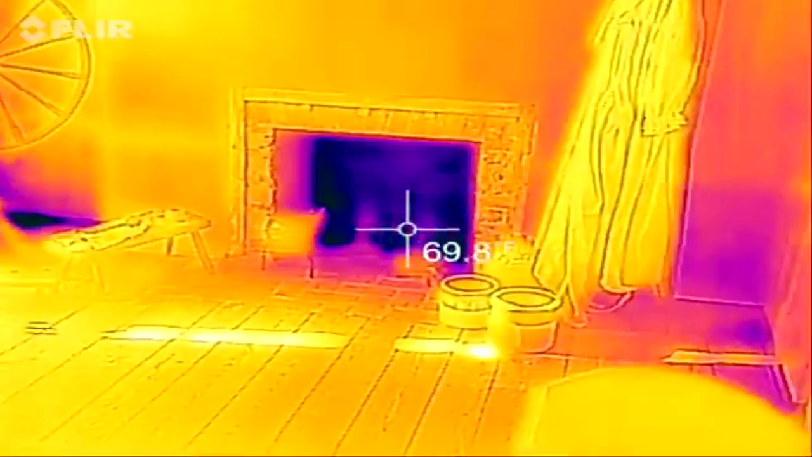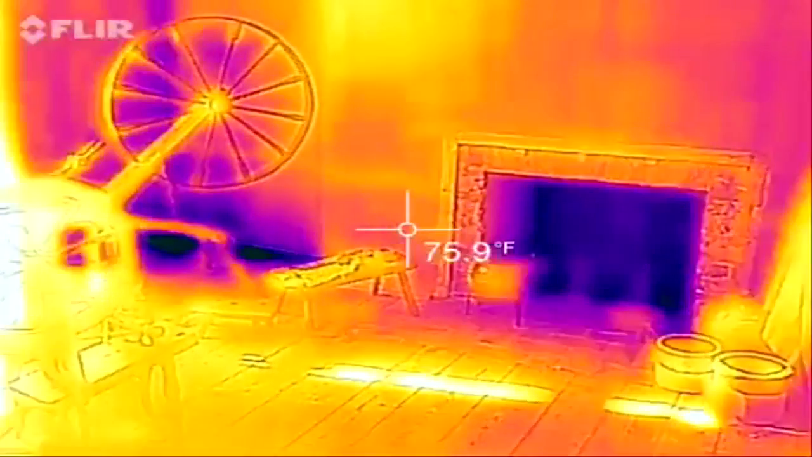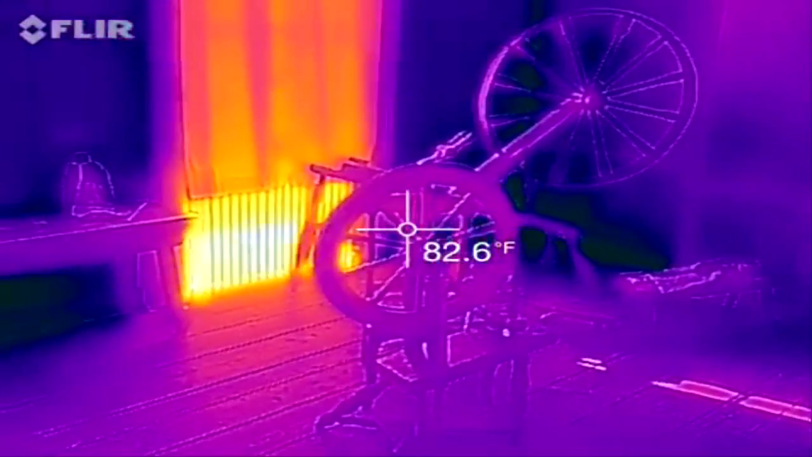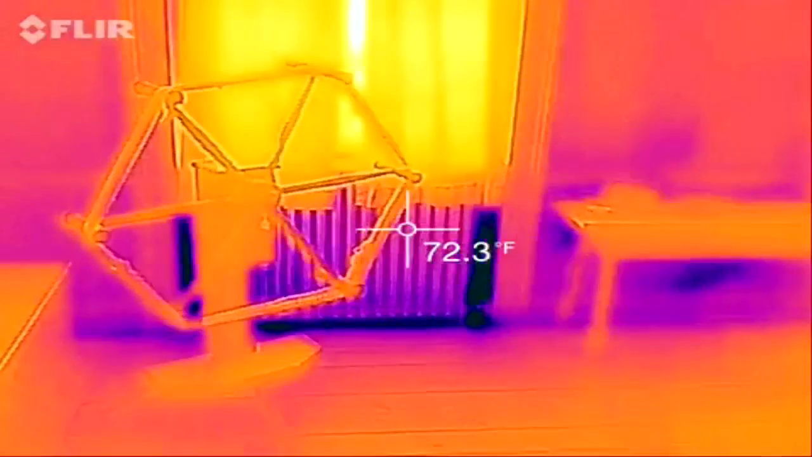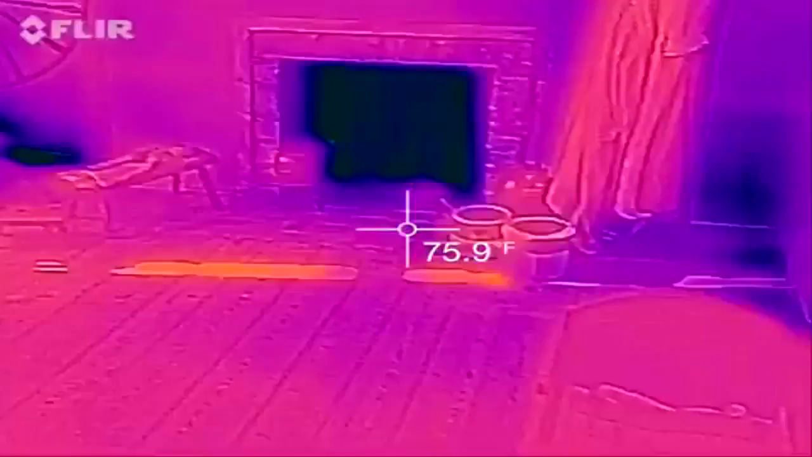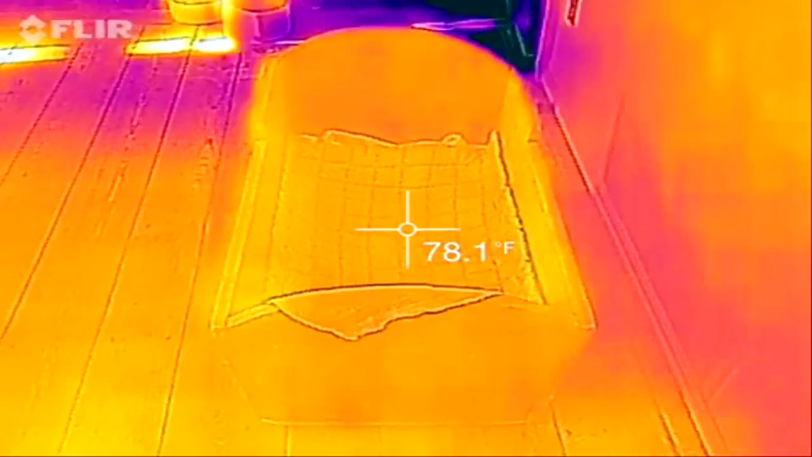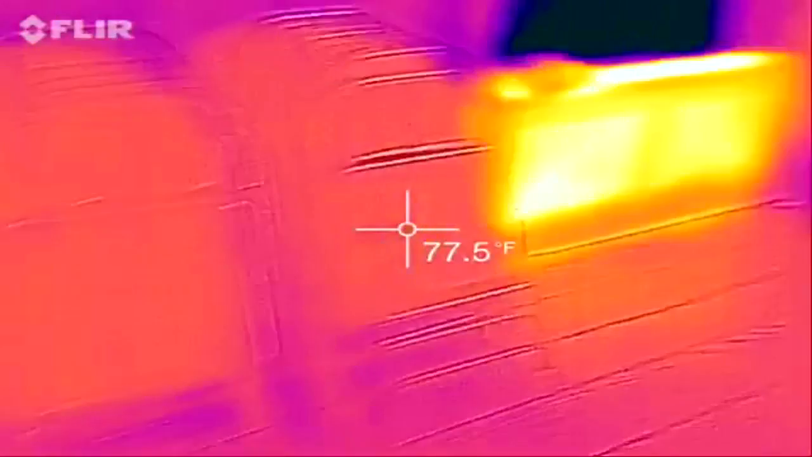So you can see. Up close, everything looks good. And then we changed it. If you look at the temperature drop, let's go see, it lights up again. Let's see what it goes up to. Stays about 77. And we have an old bed right there for a kid. Let me take it up to this area up here.